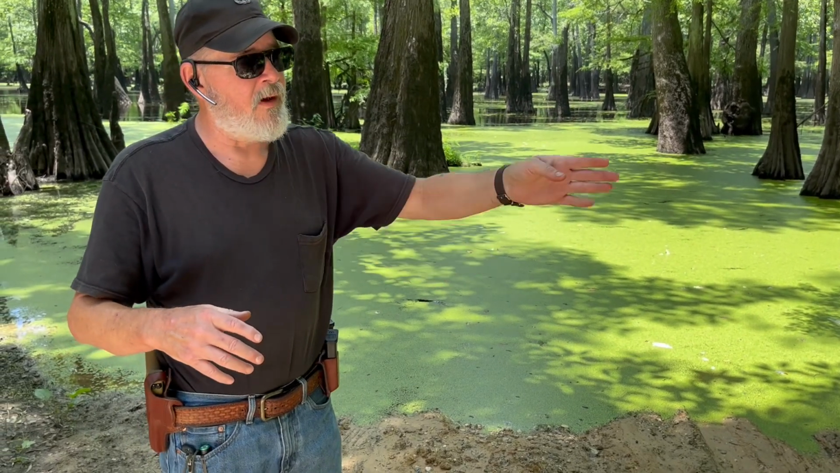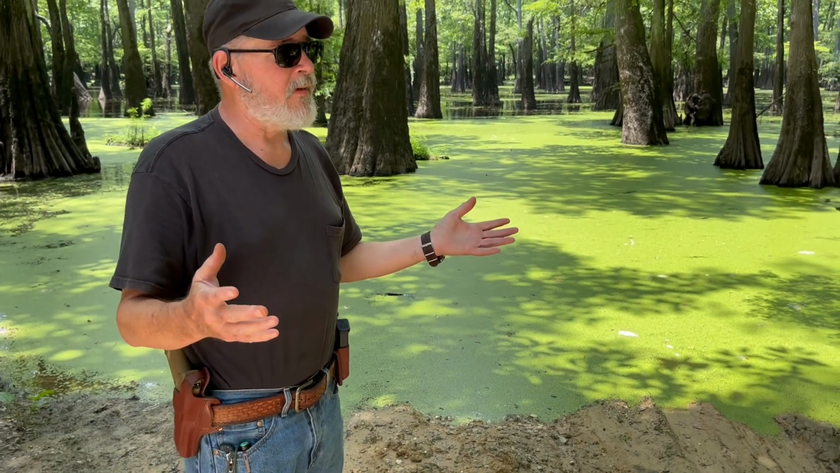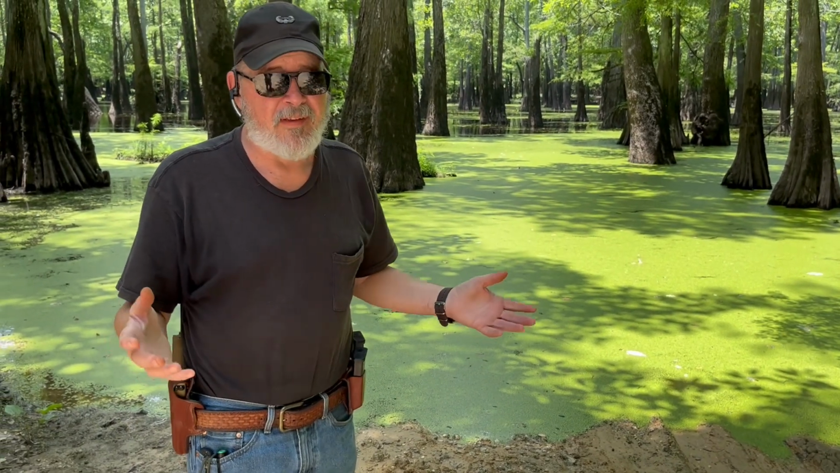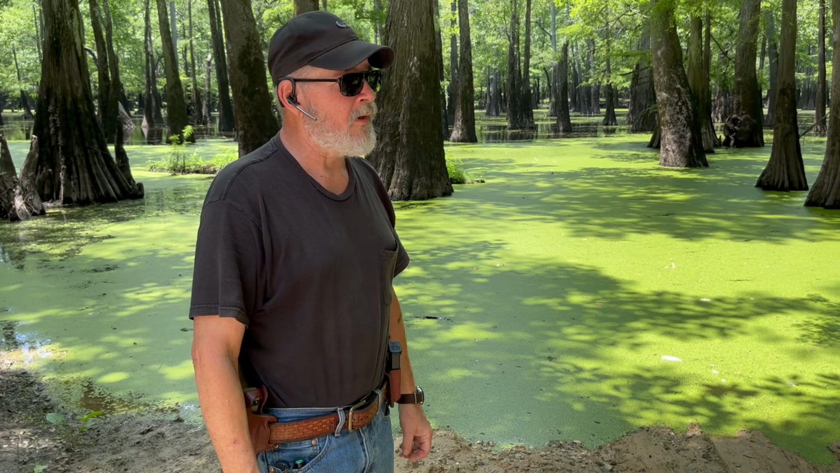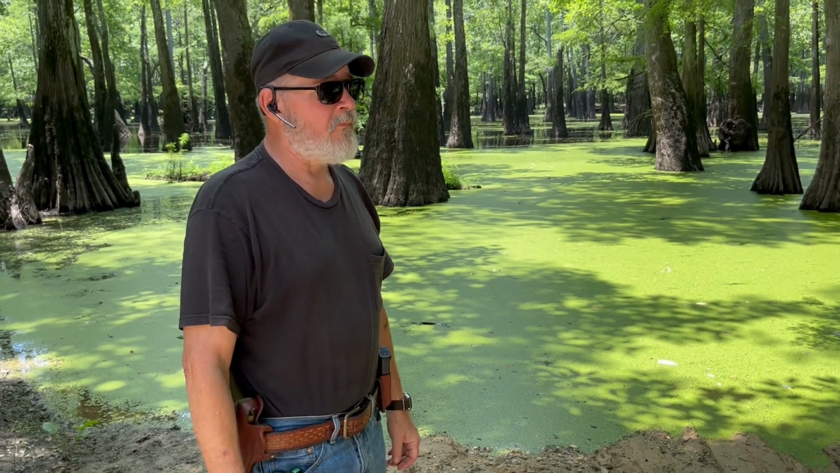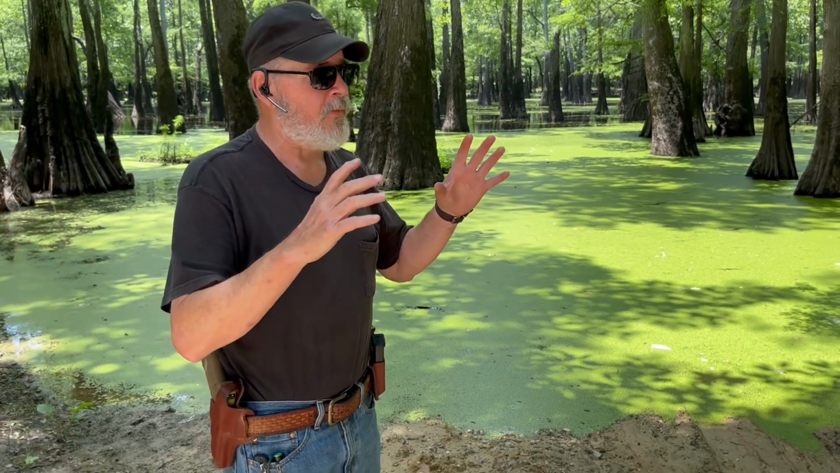Then it turned around and went underwater. We didn't see it for a while. I believe these things are semi-aquatic, like an otter or a beaver or whatever. They like the water, Sasquatches do. That's a proven fact.